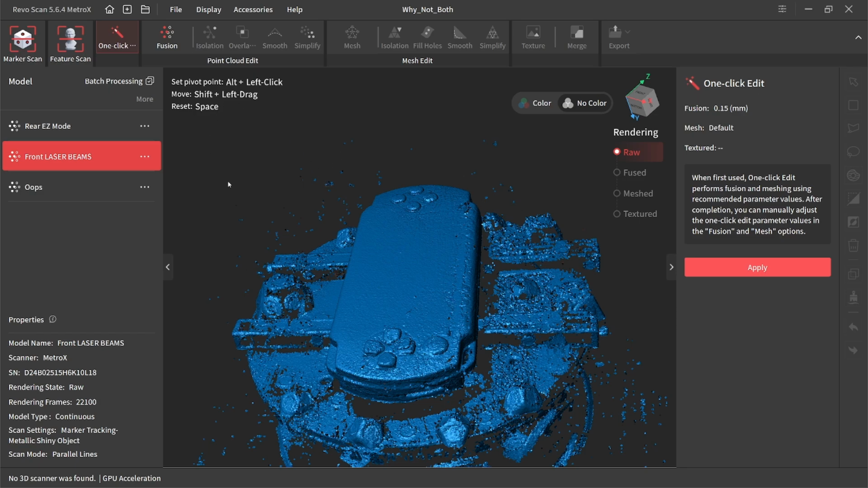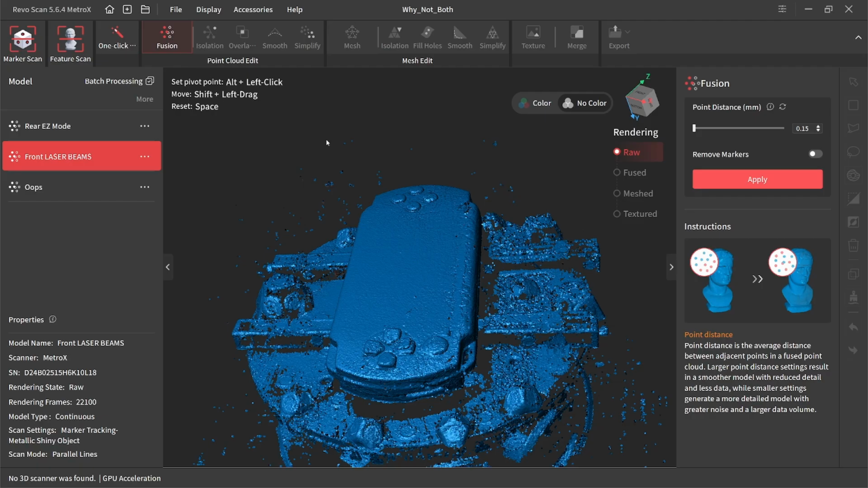Now, the first thing we need to do before we can do anything is process the raw scan data. That means fusion. So whenever you're merging between two different scan modes, you're going to want your point clouds to be about the same density, which means same point distance. So let's see, it's recommending 0.27.